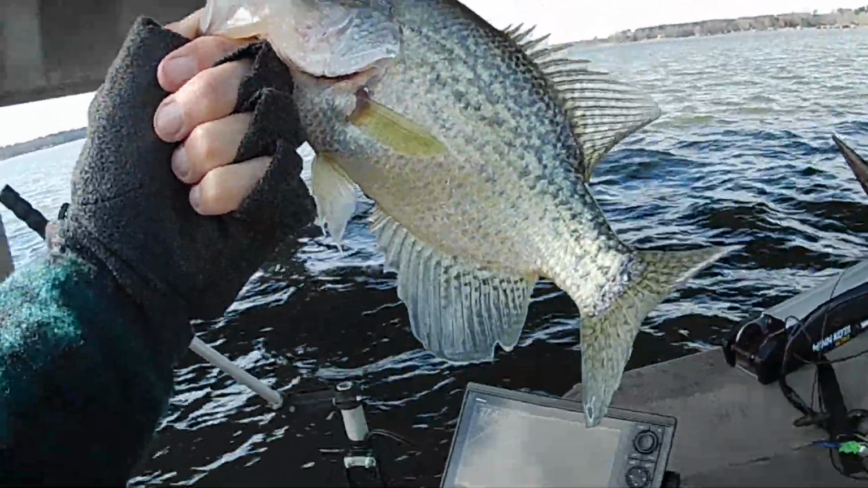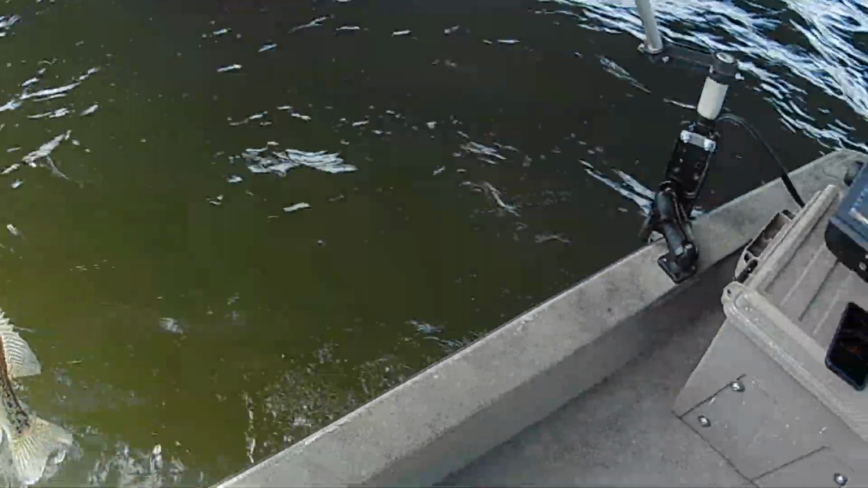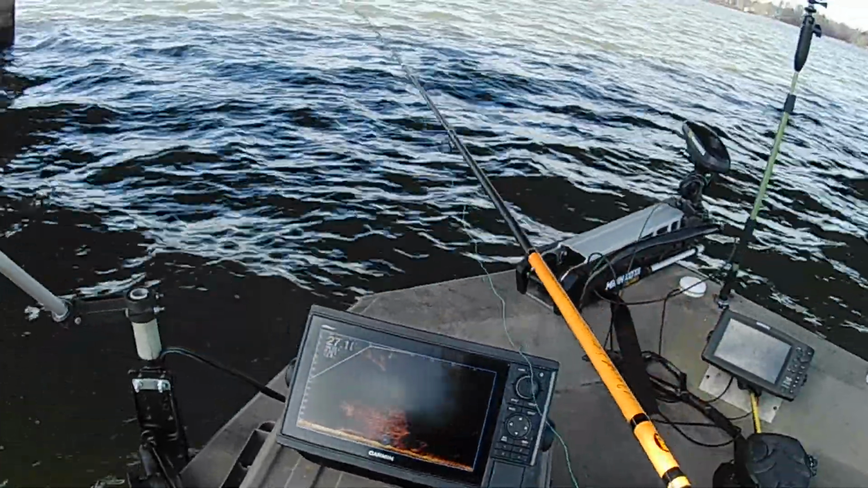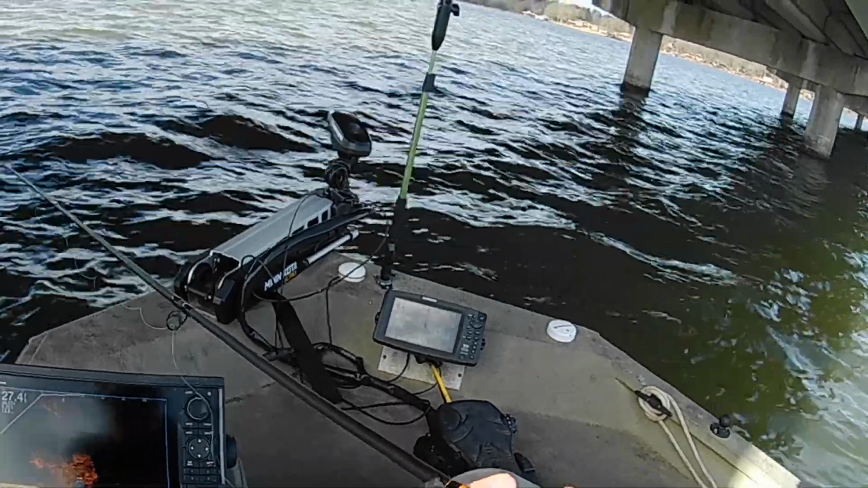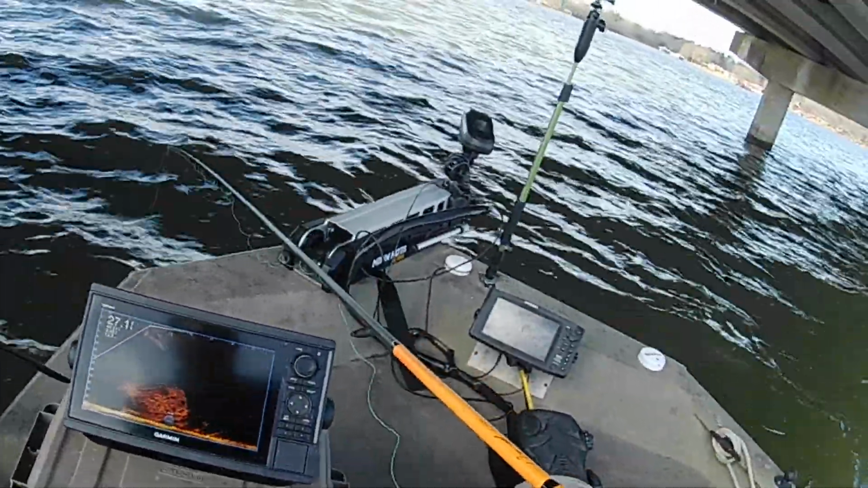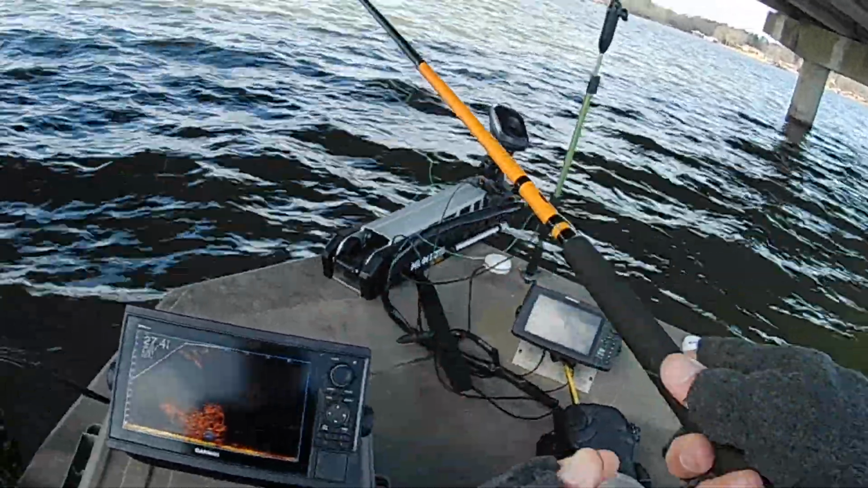Another good one. They're buried up in this tree. Top somebody put out there. It looks like it hadn't been out very long too, because it looks like it still got leaves on it.